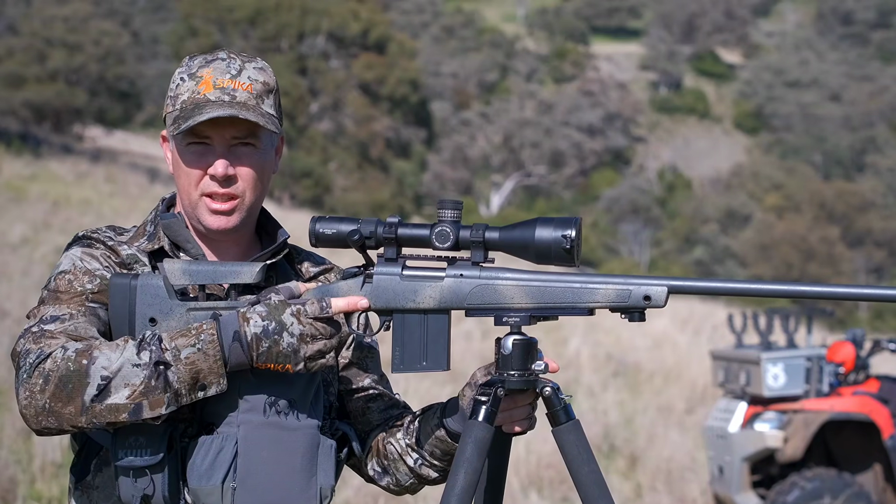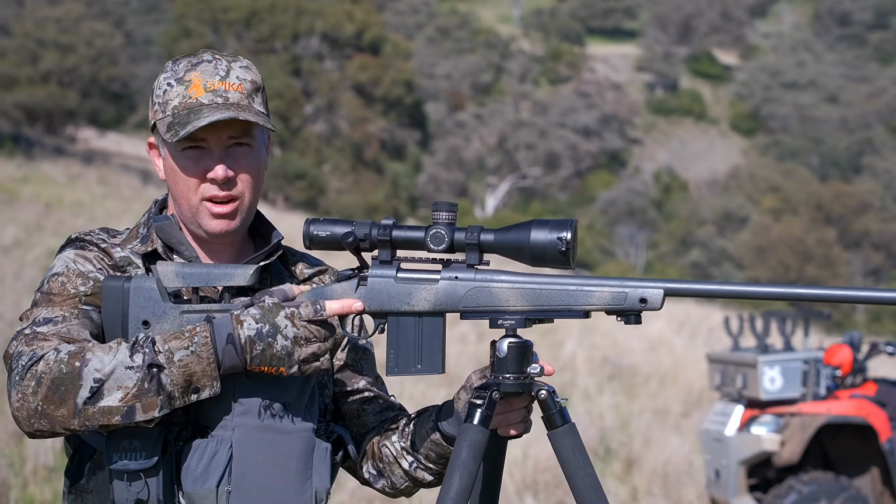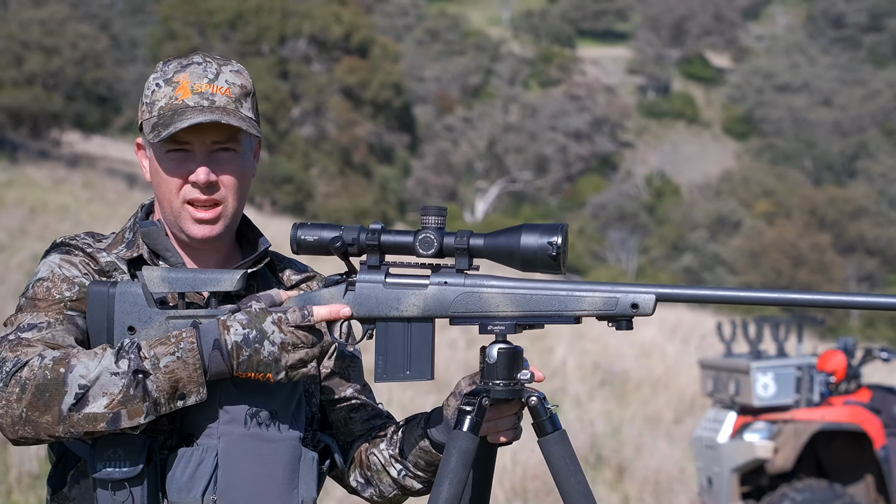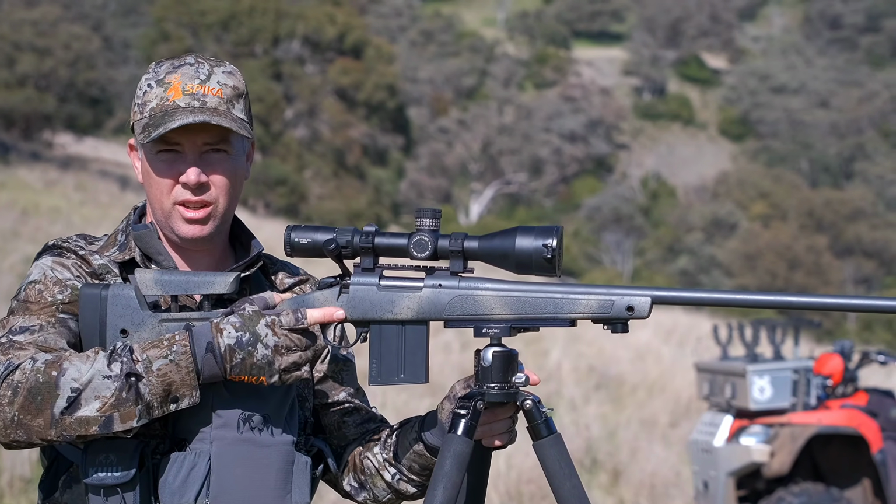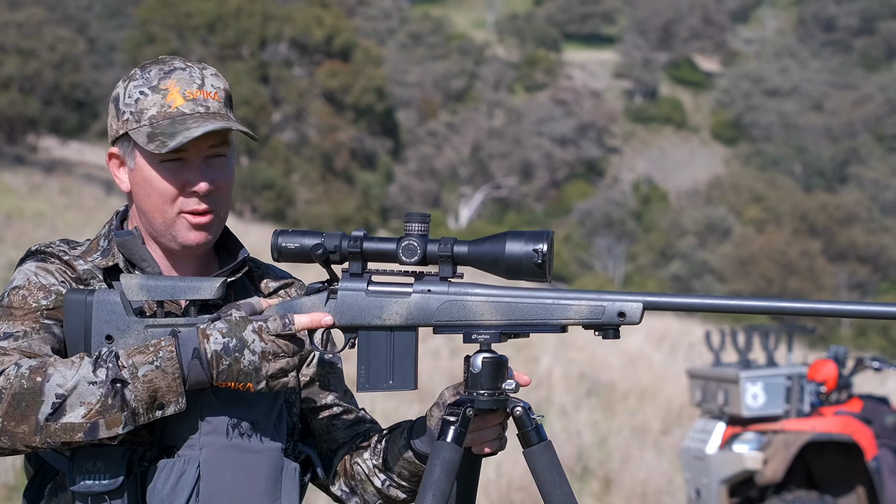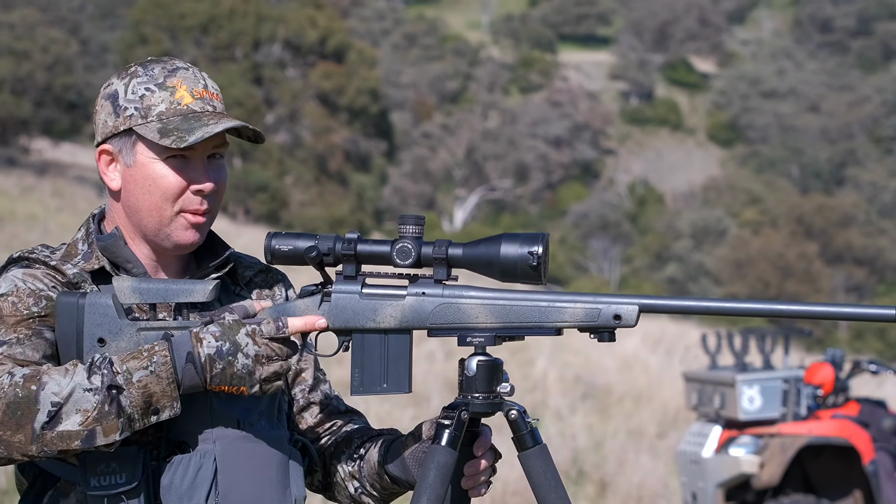The main target species is foxes and pigs. There are a few wild dogs about here which we'll keep an eye out for. There's quite a few deer, there's a lot of goats. I might even put one of those on the deck and do a little bit of a drag around to put in front of a trail camera. As a matter of fact, I can hear goats up there now.